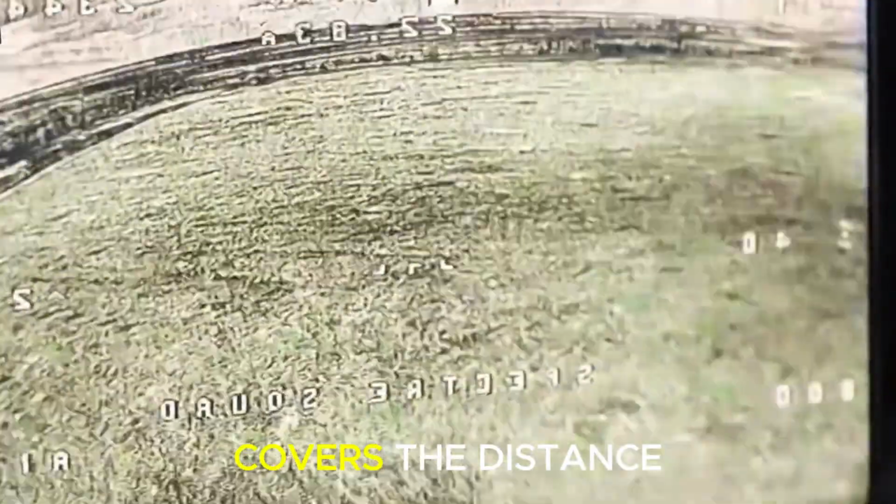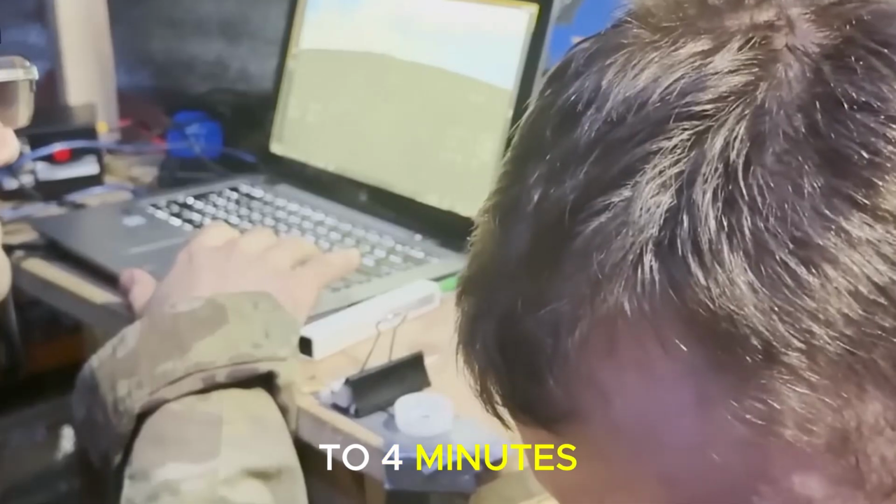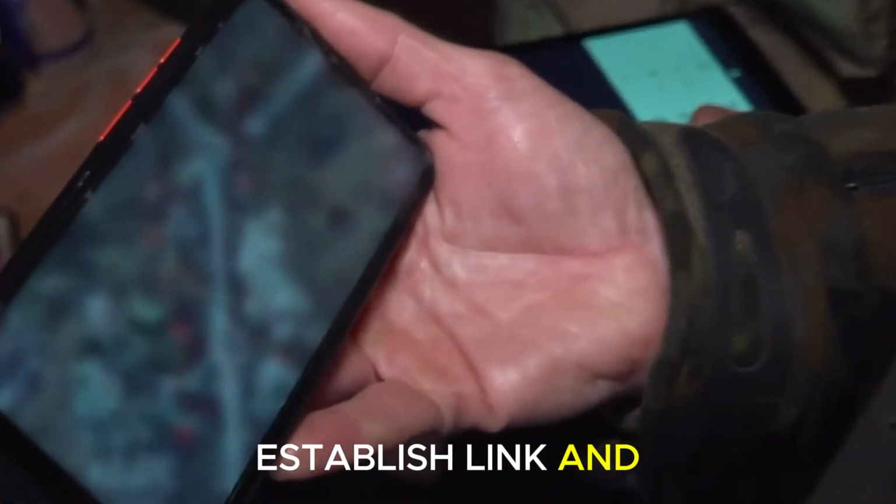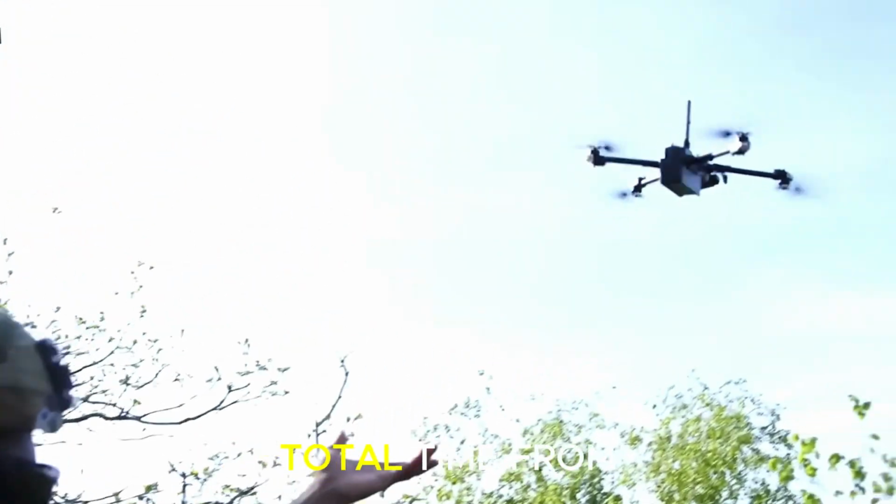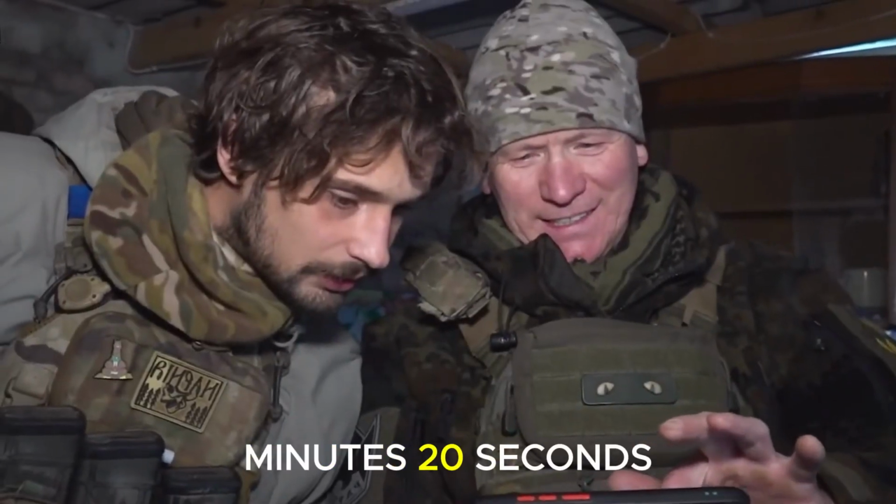At 90 kilometers per hour, a Ryrog 10 covers the distance in 5 minutes 20 seconds. At its maximum speed of 115, that transit drops to 4 minutes 10 seconds. Factor in 2 minutes to deploy: pull the drone, hook up the battery, establish link, and arm the warhead. Total time from command to first kinetic impact runs between 6 minutes 10 and 7 minutes 20 seconds.